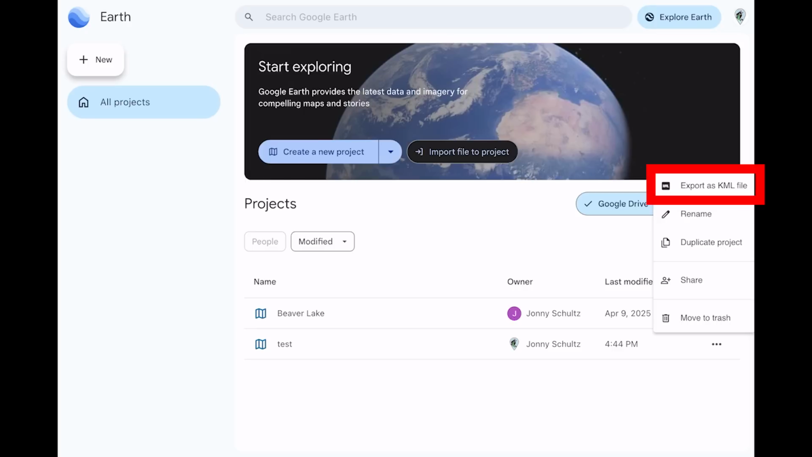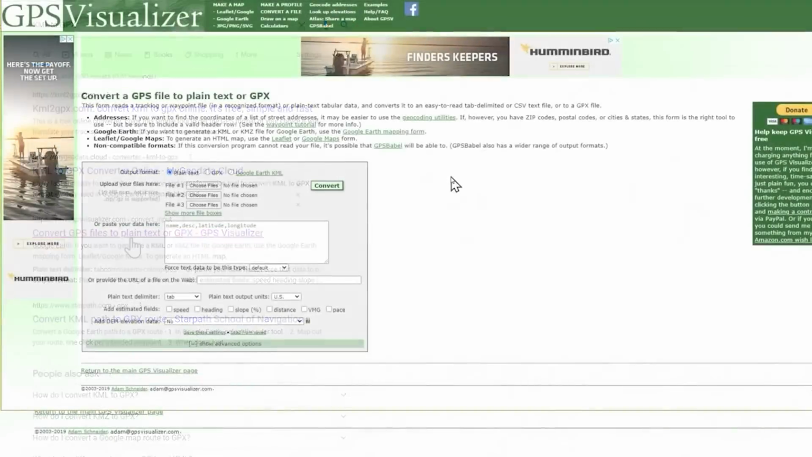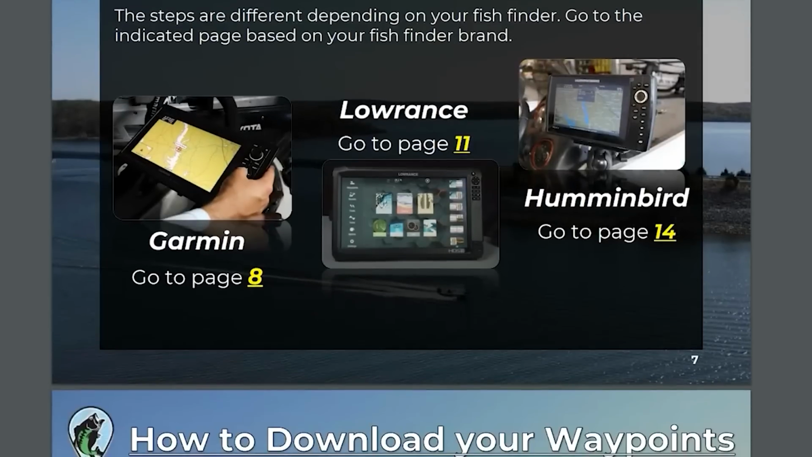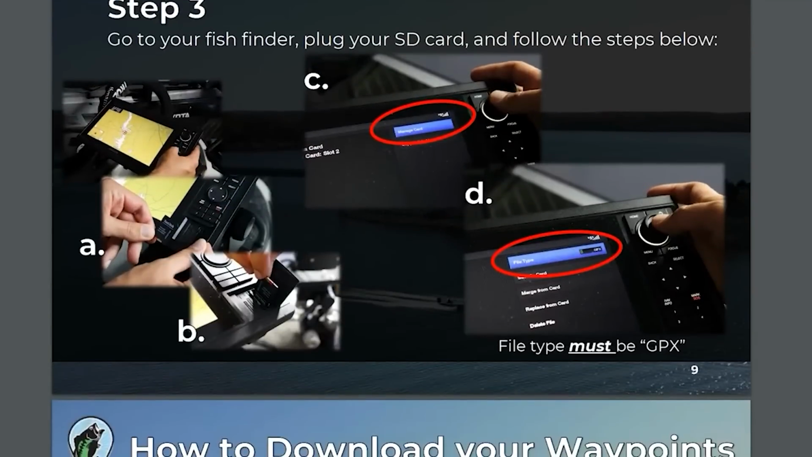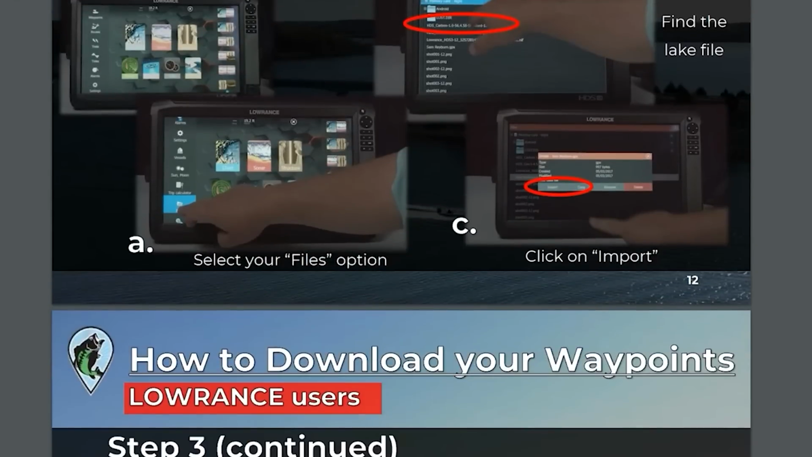After that, you want to take this file and put it through a website that'll convert it from a KML to a GPX file. That's what you need for most fish finders. I'll link a website down in the description that will allow you to do this. And then after you have that GPX file, you need to get it onto your fish finder. And this is different depending on the type of unit you have. Several years ago, I actually made a guide explaining how to transfer GPX files to your fish finder. It's free on my website, fishmoment.com. And I'll link that down in the description along with that website and a link to this Google Earth app.